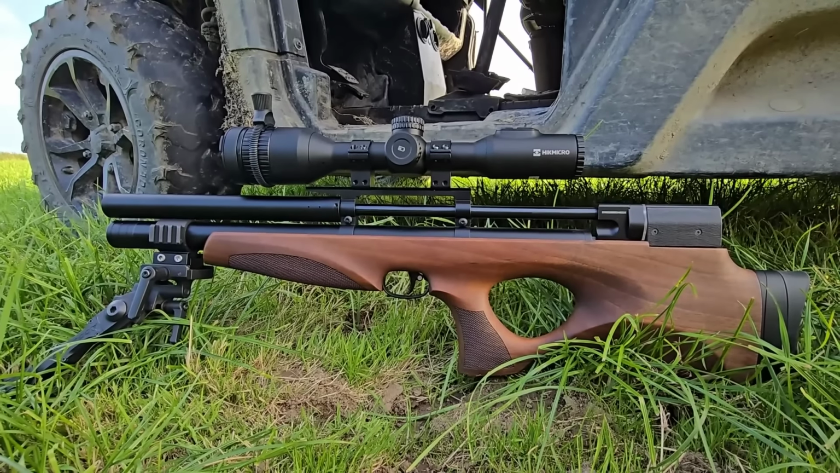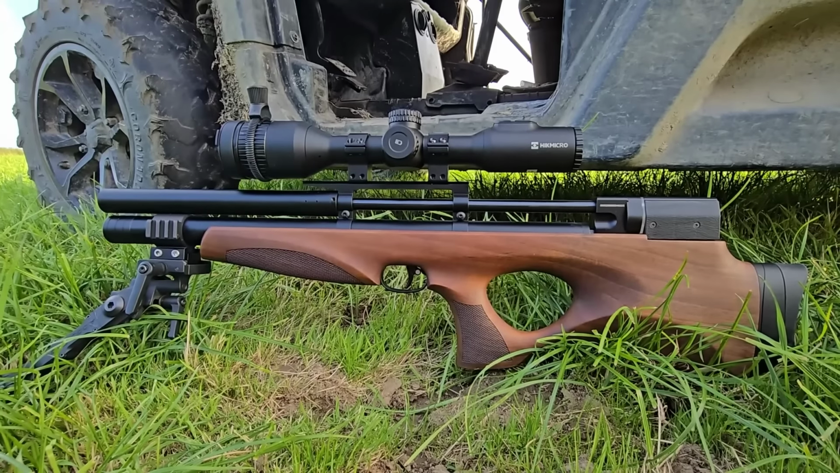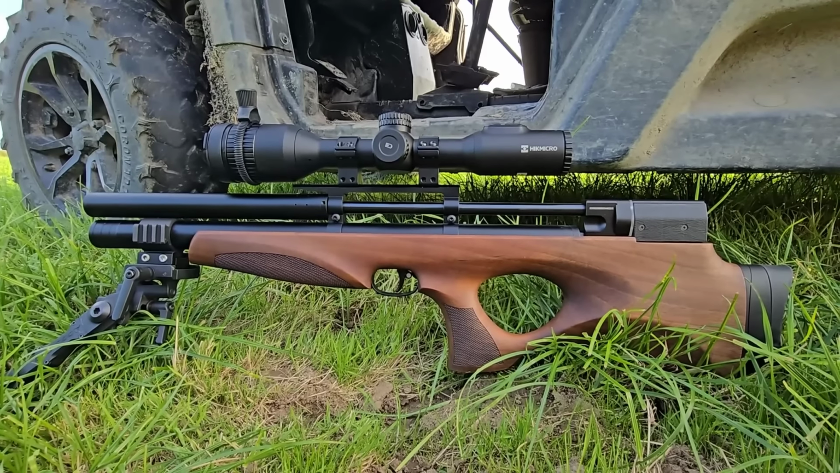But I thought I'd let you know about my new bit of kit that I bought. This is the Diana Skyhawk. It's chambered in .22, sub 12 foot-pounds. As I titled the video, cheap rifle, expensive scope. By my normal buy-in standards, this rifle is cheap.